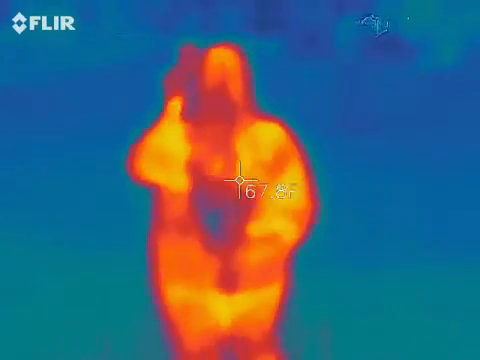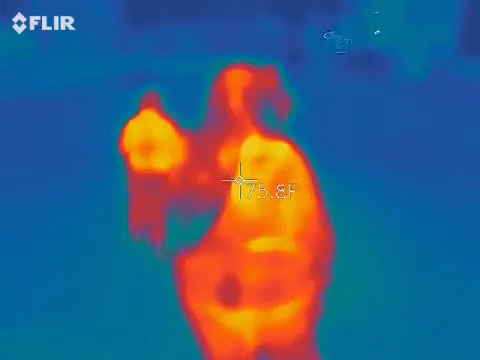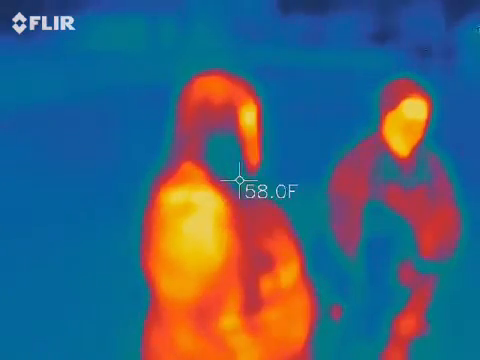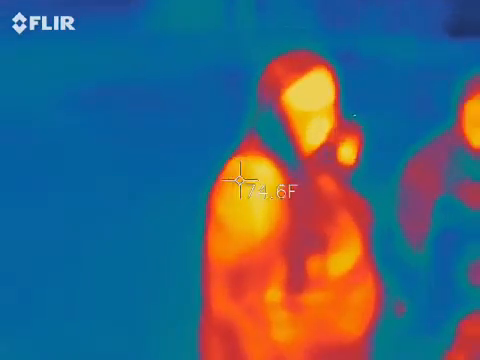Whoa! It just spiked red and stayed here as we speak. So you have somebody sleeping up there. He's under plenty of blankets, so let's just be mindful of him. He does get a little grumpy. I'll just say that.